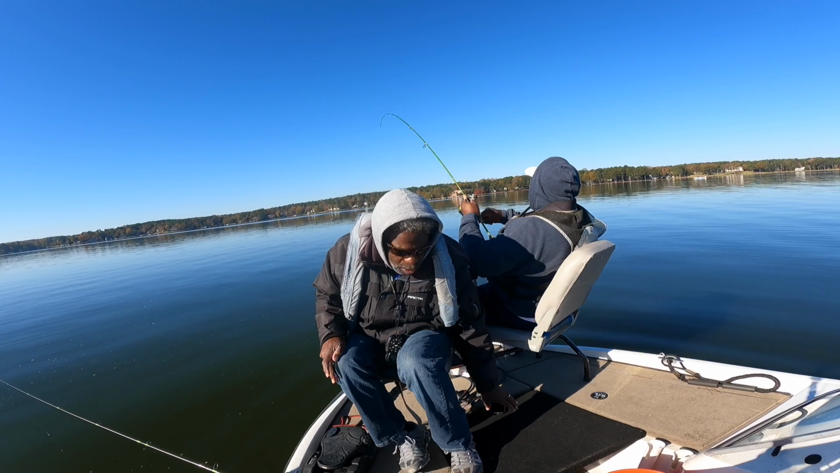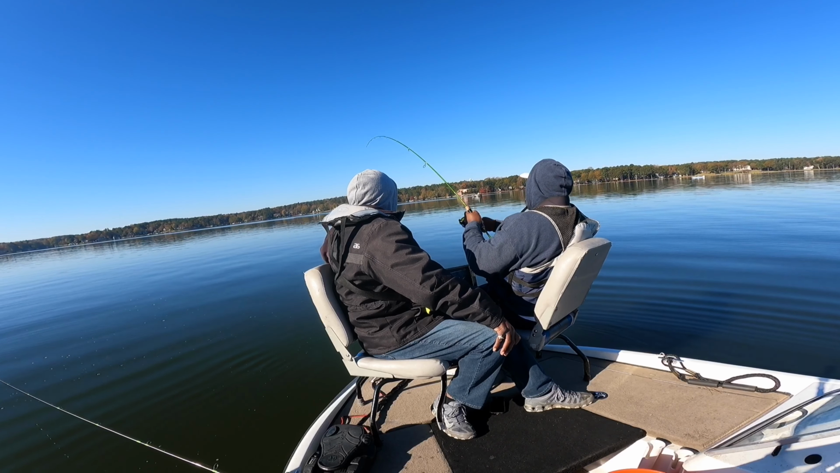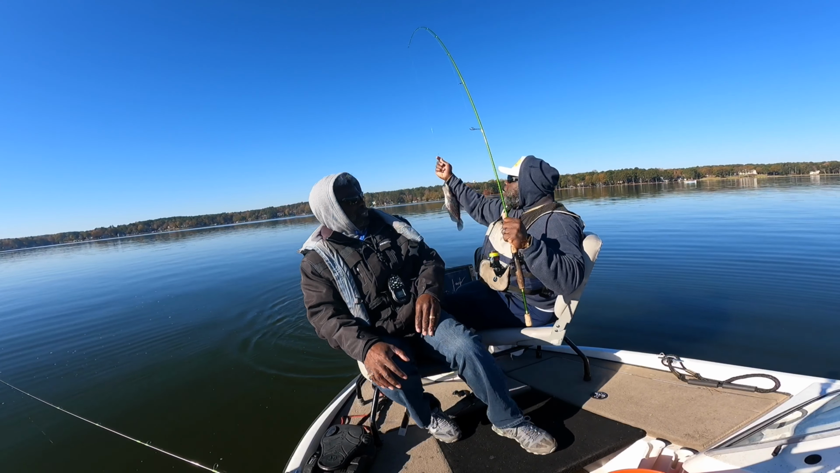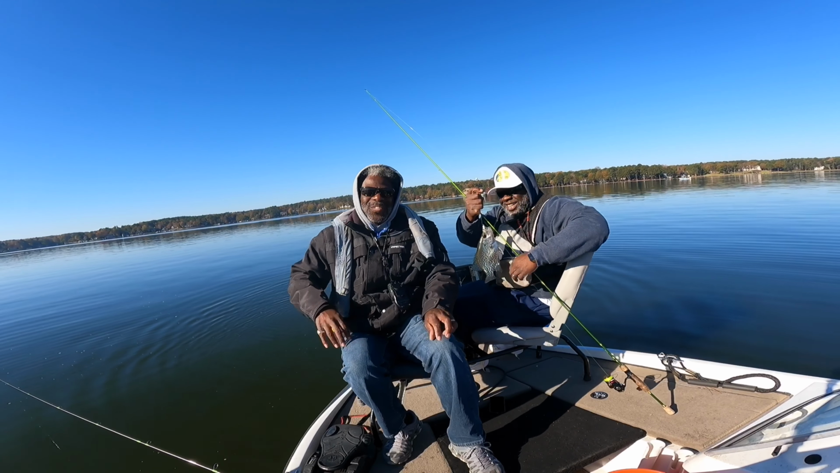Oh, go get him! Go get him! Oh, see, I should have got the net on this one. You think so? On our catch them, they usually cook. Oh, is that like that, huh?